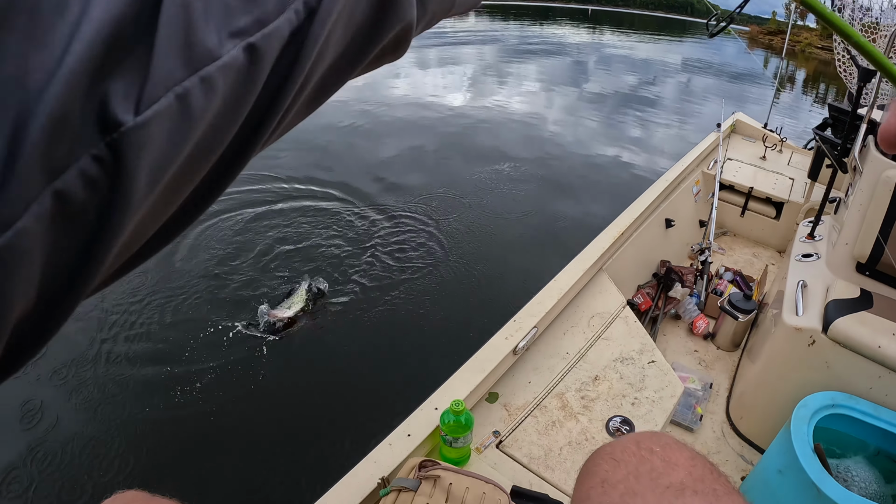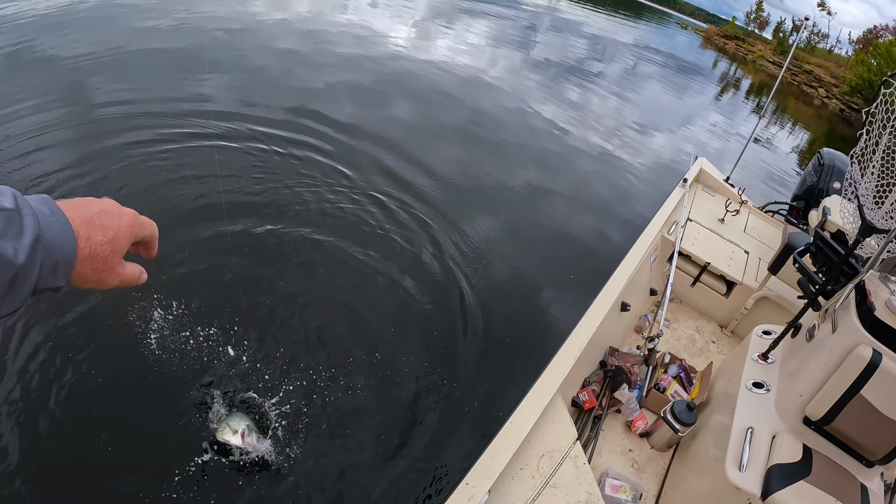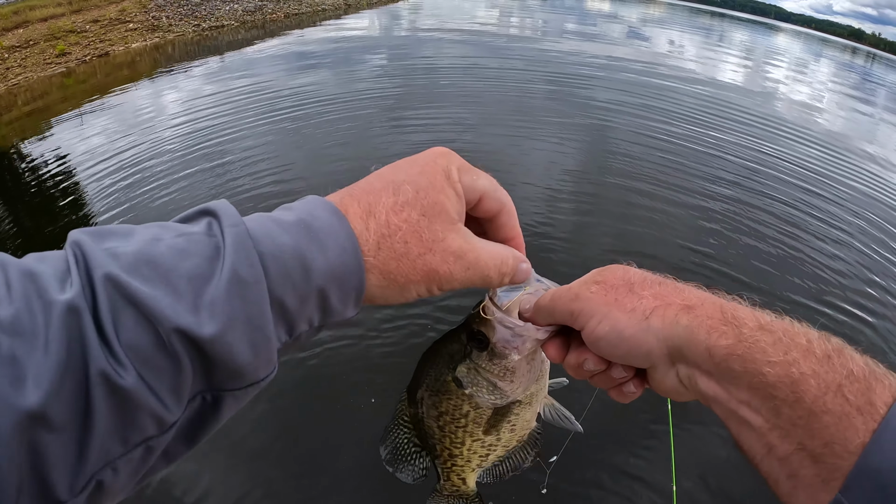Oh, do you? I got the biggest crappie of the day right here, here's what I got. I mean, an absolute pig. Don't you come off, you big joker. Guys, that is a toad fish. Oh my. Look there. That's a really, really nice black crappie.